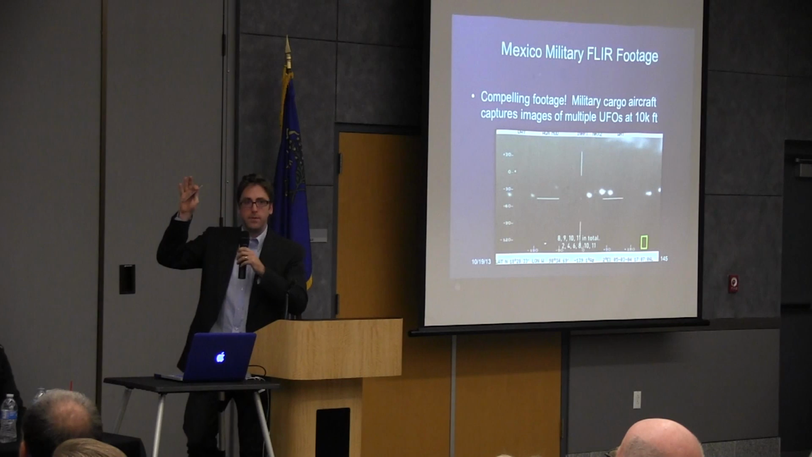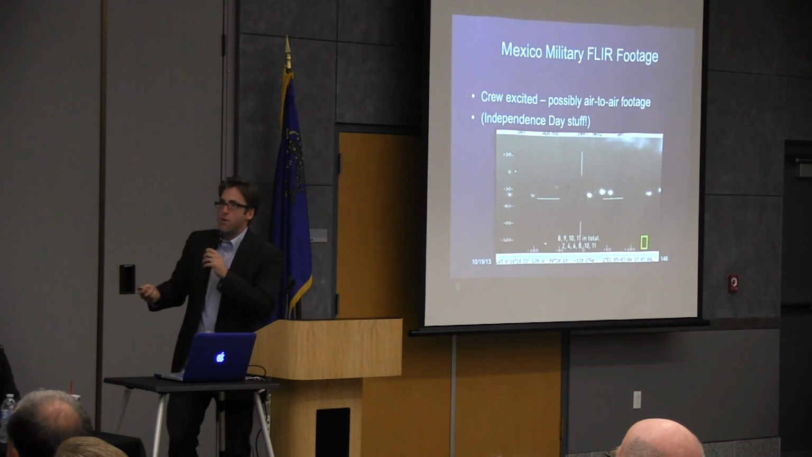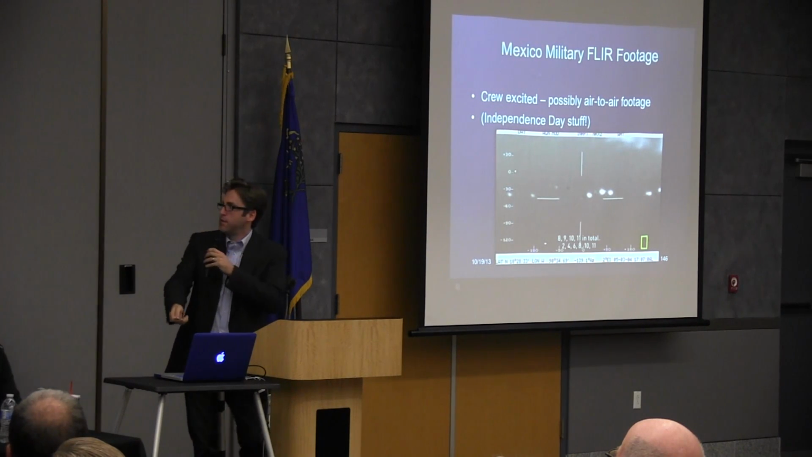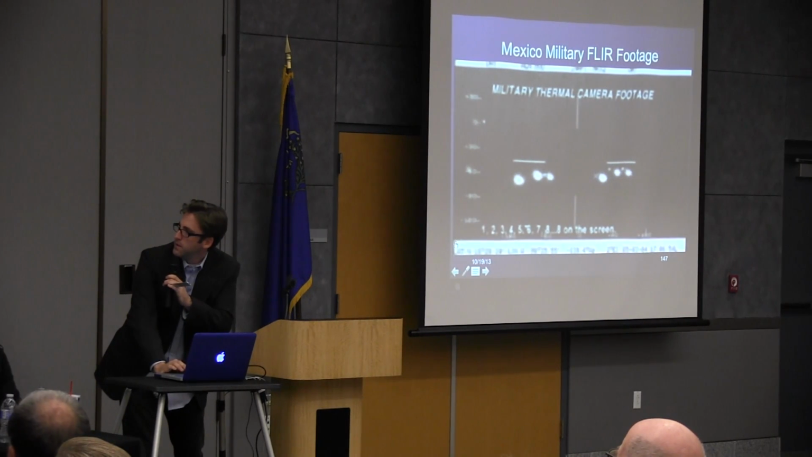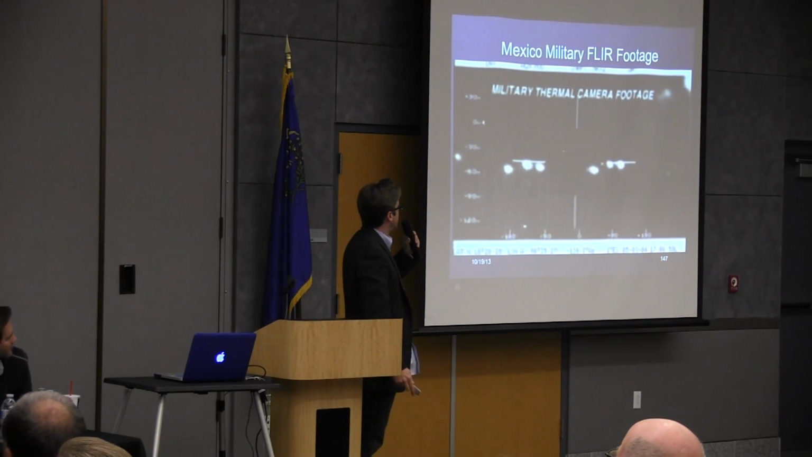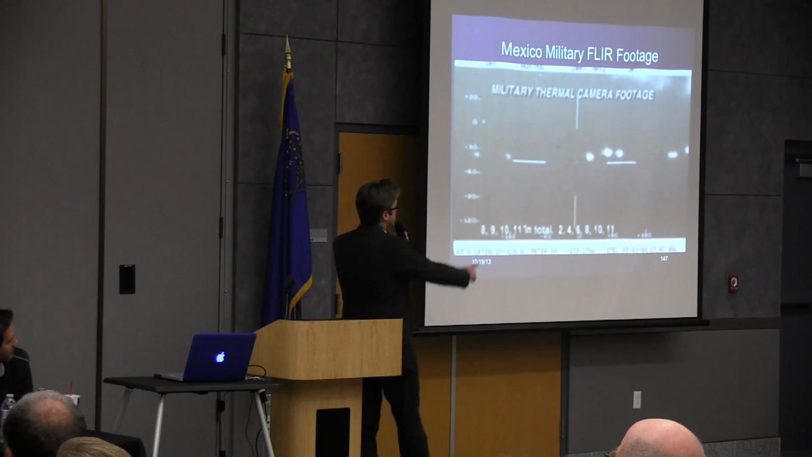It's really like Independence Day stuff. So this plane is capturing images of these unknown lights, and the crew is totally freaked out. They count 11 lights, and it's air-to-air footage of what people may believe are alien spacecraft. It's really intense stuff, and I've got a low-ish resolution version, but it gives you the impression of what's going on here. And there. 1, 2, 3. So the crew does not know what this is.